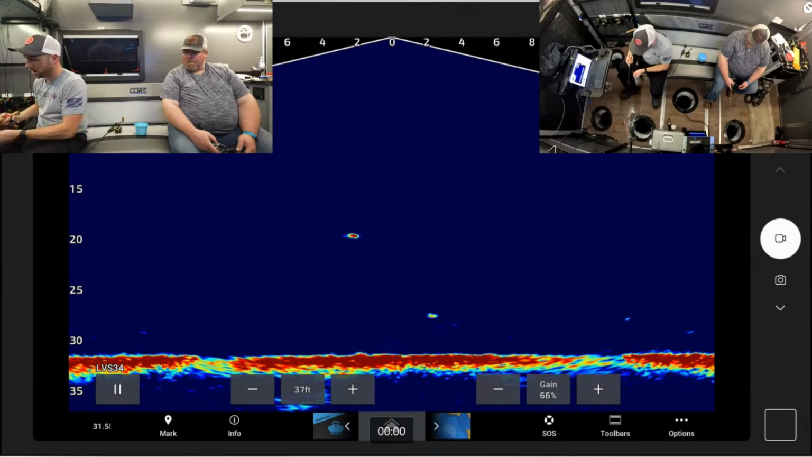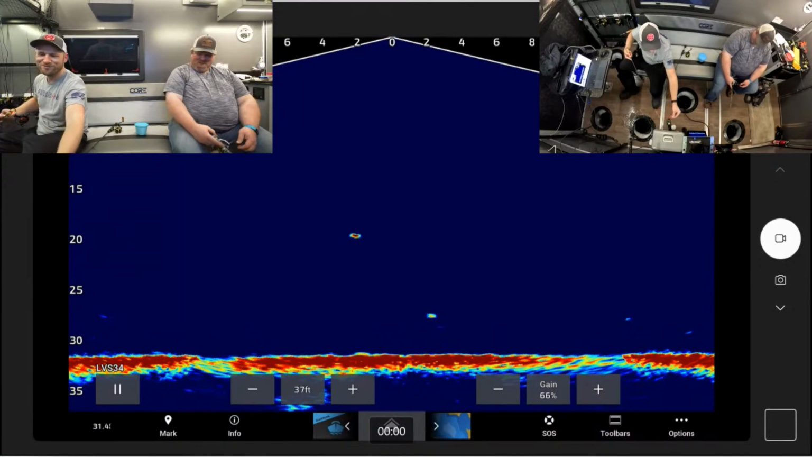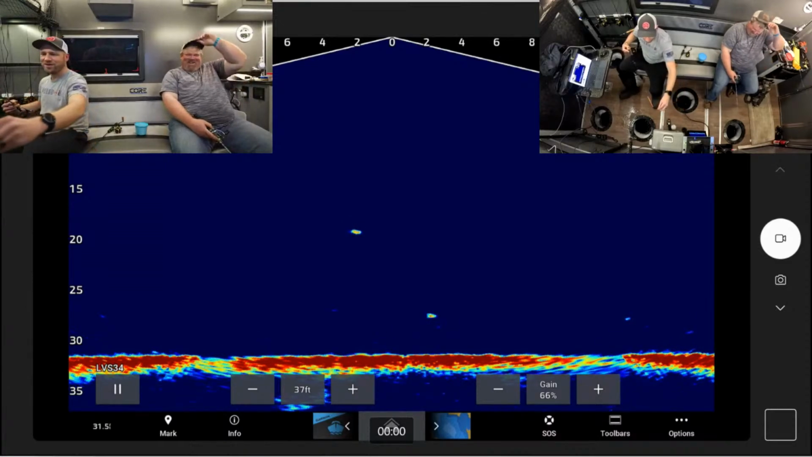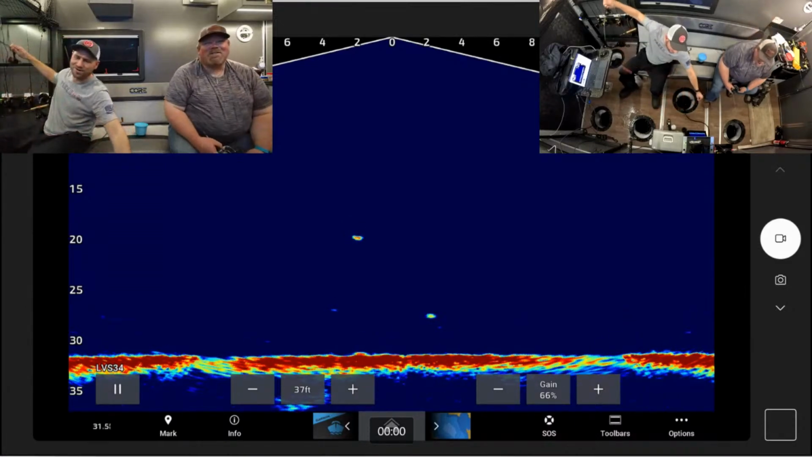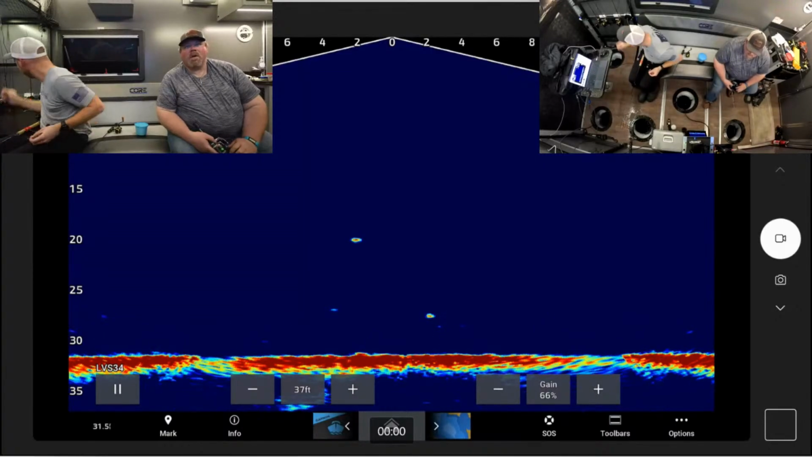You don't have a minnow. I don't have a minnow. That's half the battle. There's why your minnow's not moving around so much. We figured it out. Just a bare hook is hard to catch a fish on without anything on it.